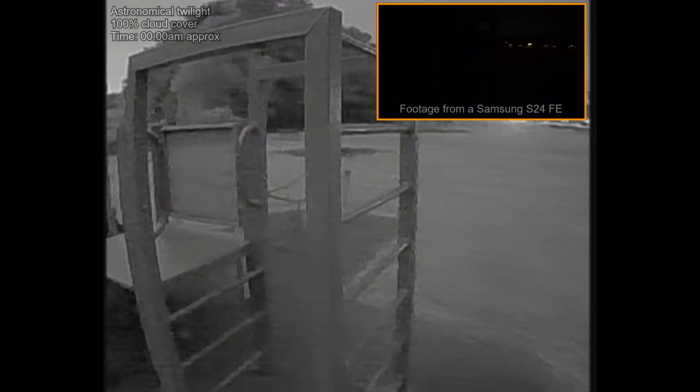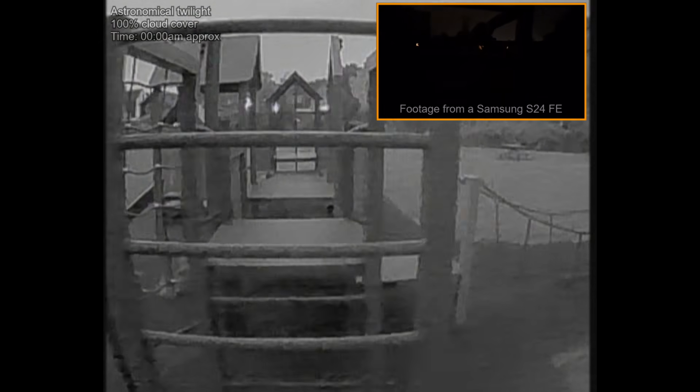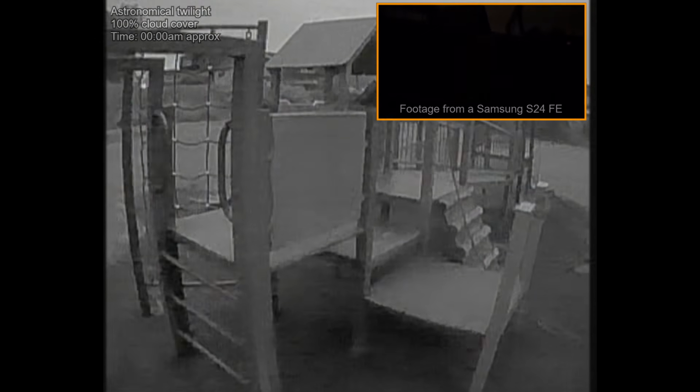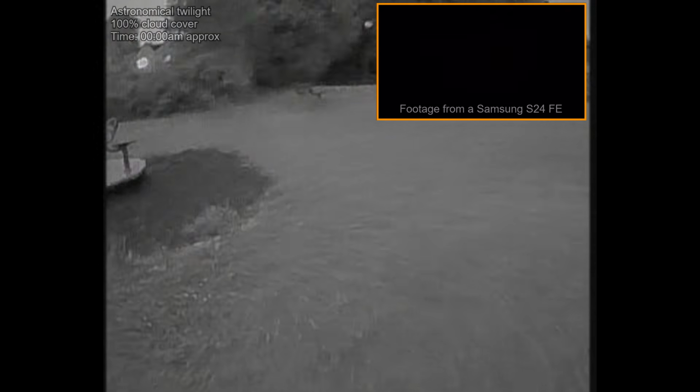I mean, as you can see here, you can clearly see every detail in this climbing frame. You can see every little nook and cranny. As long as you weren't flying too fast, I think you'd have no problem flying in and around this kids' climbing frame.